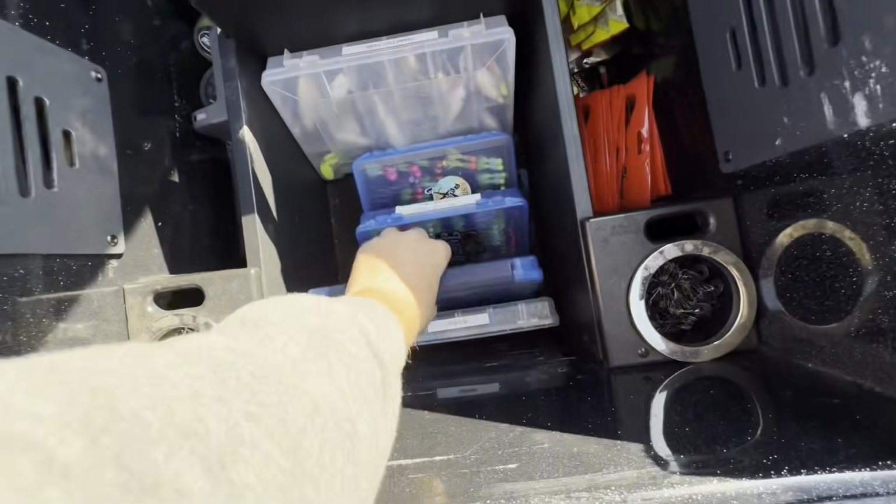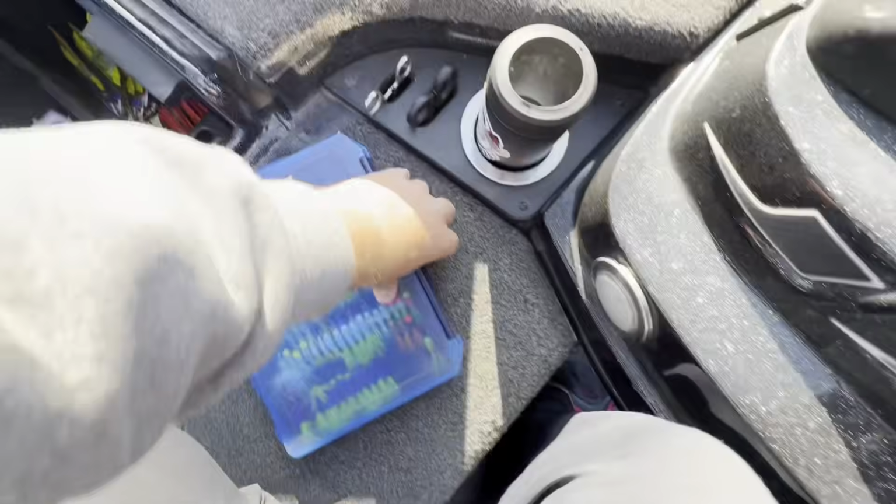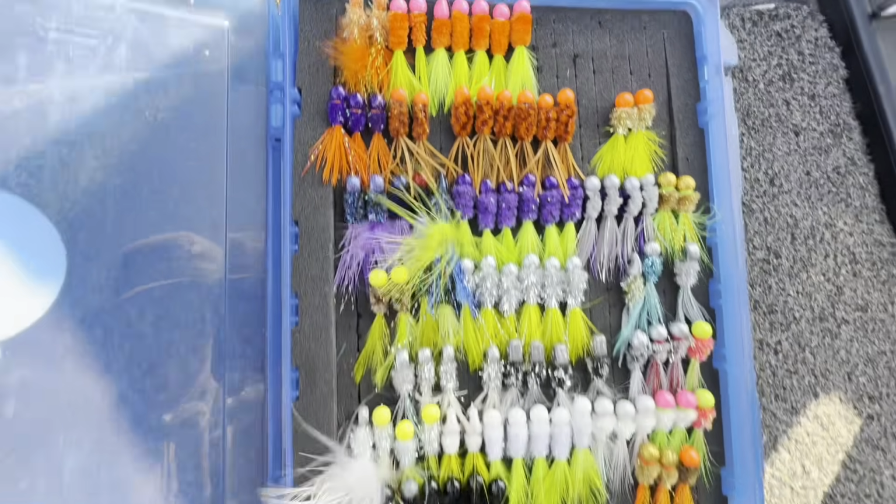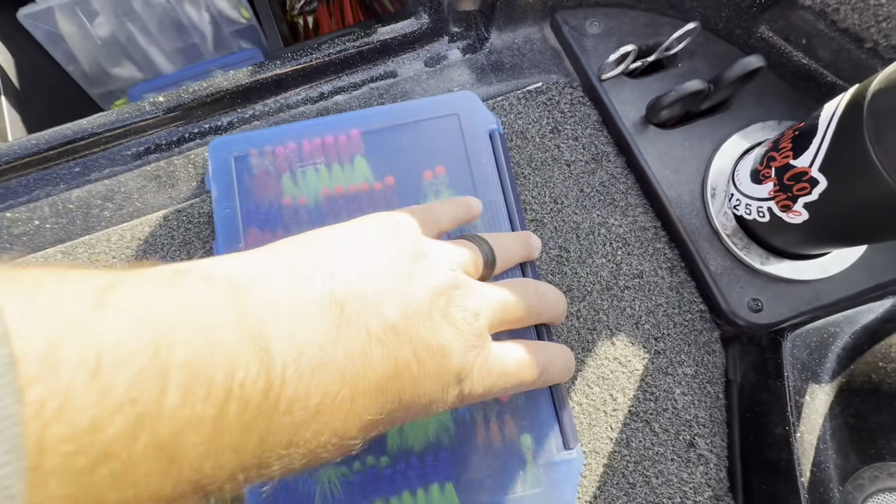Let's see. Now we're getting to all my hair jigs. Justin's jigs right there, he ties all my hair jigs, and he does a phenomenal job. Some of my favorite color combos. All these are 16th ounce.